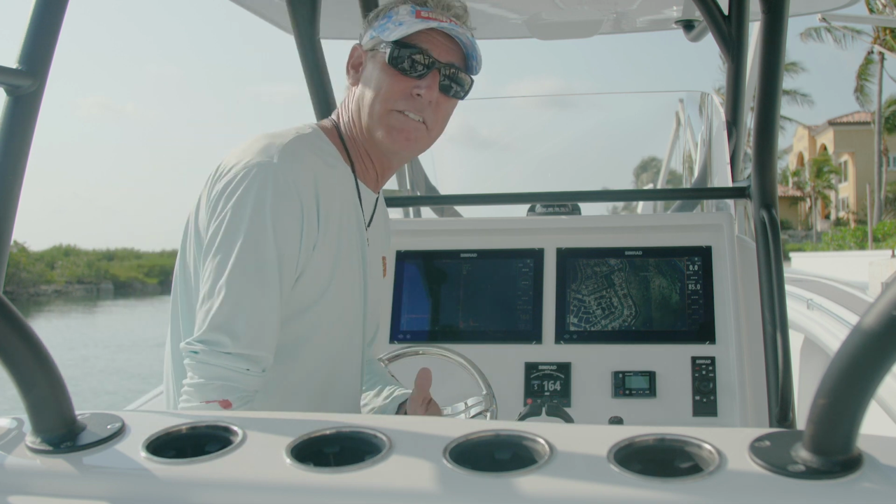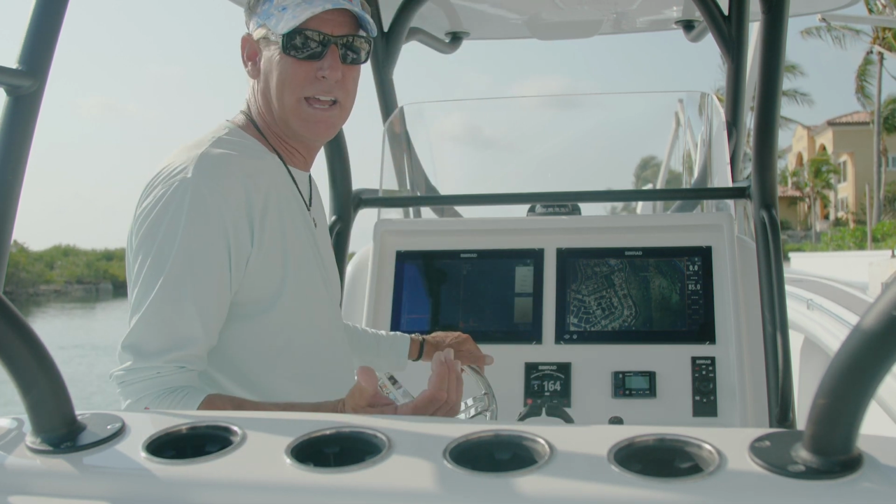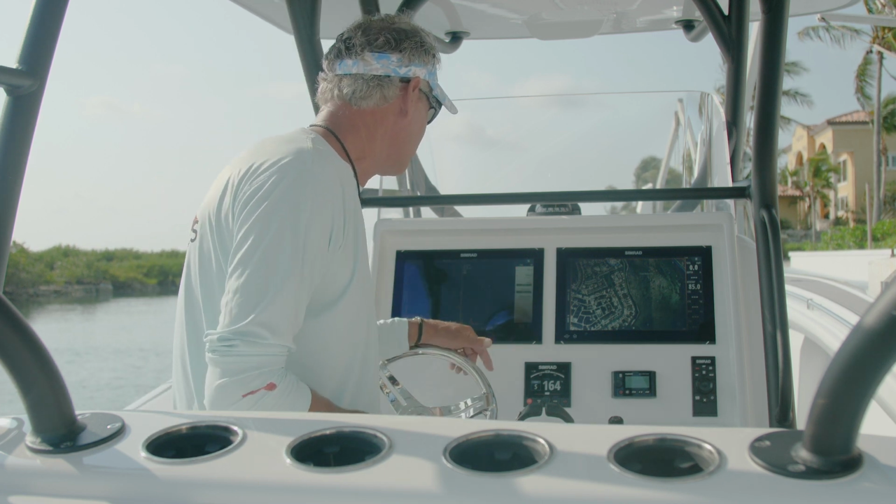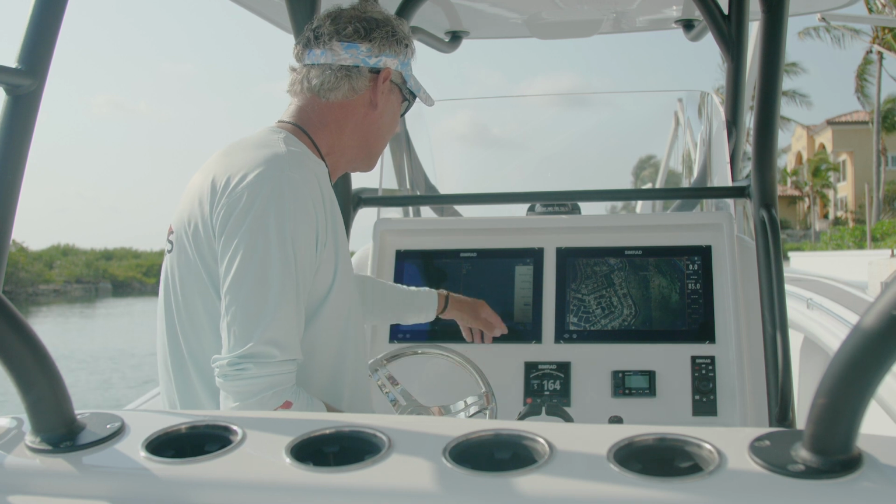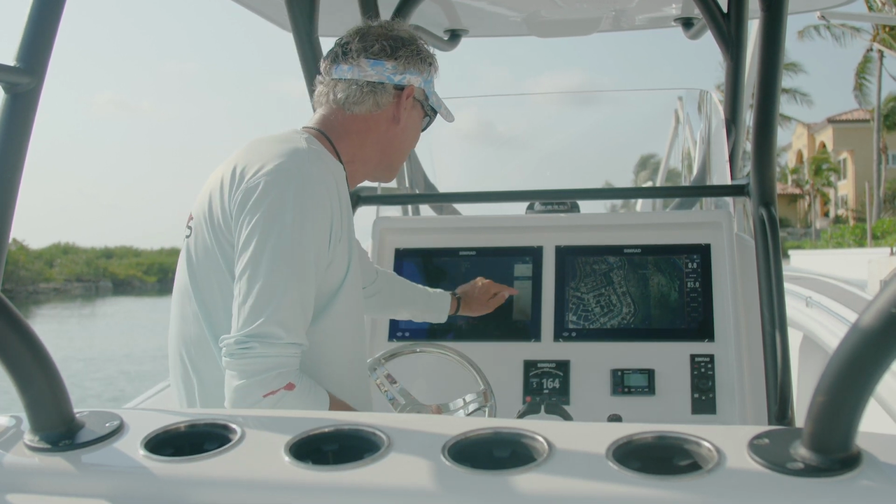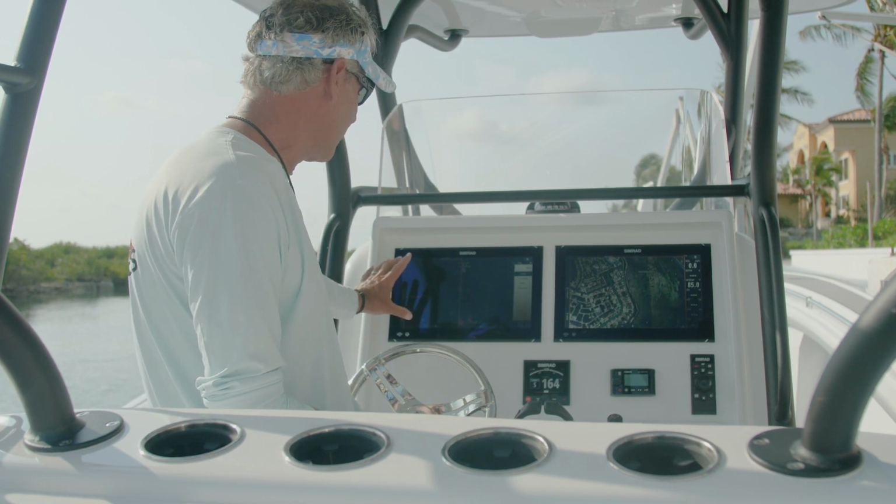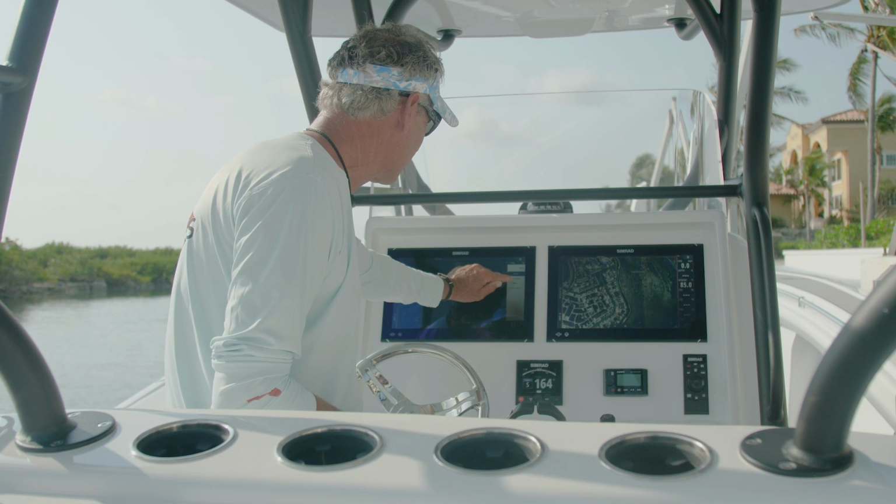I keep saying offset, I haven't explained that. Offset. I don't care what's behind me. So I just go into my settings and view, and I'm going to put position. I look ahead. Center is standard radar. That's all the way around you, 6 miles. I don't care what's behind me. So we're going to look ahead.